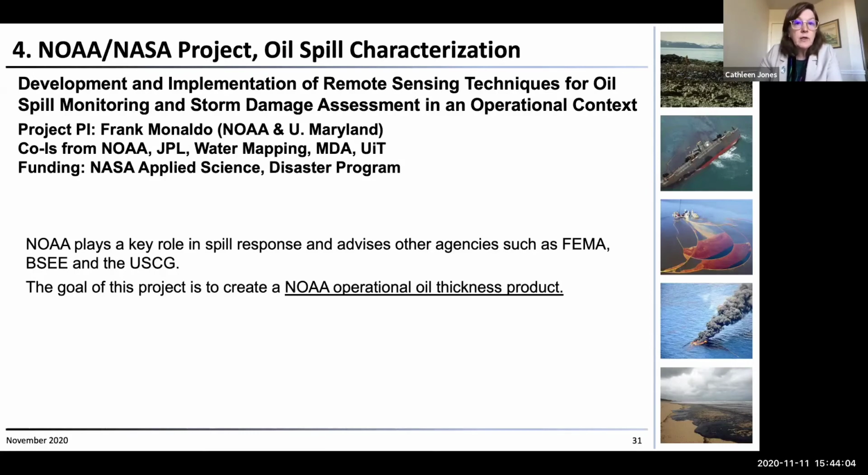It also has collaboration from the University of Tromsø, from MDA, the organization providing RADARSAT-2 data, and Oscar Garcia at Water Mapping for working on the in situ measurements. And the goal is to develop methods for calibrating the radar against the oil thickness in order to create an operational oil thickness product that NOAA would be able to generate just automatically.